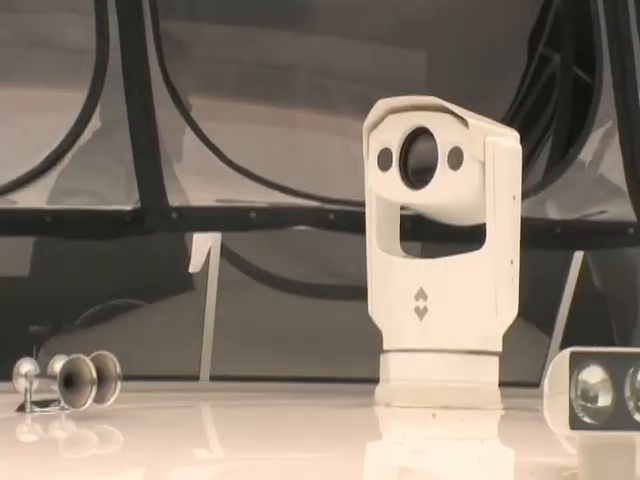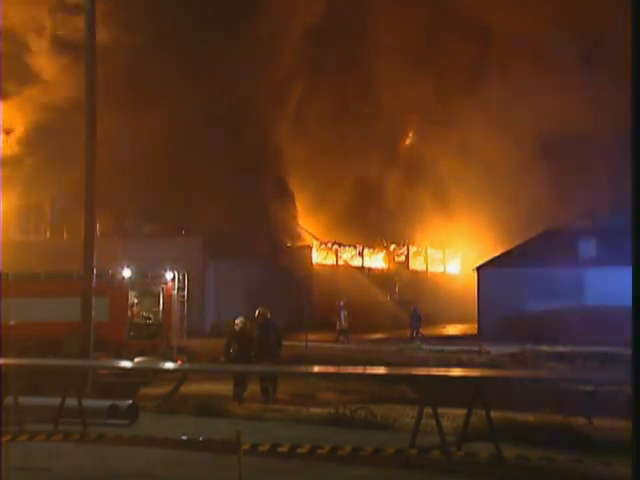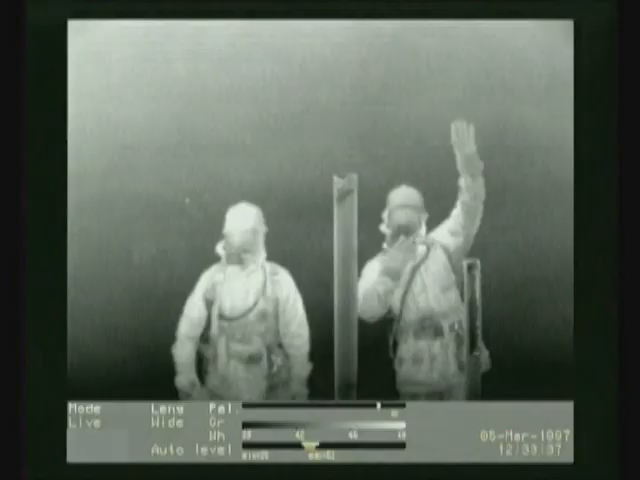In maritime environments, thermal imaging can help captains to navigate in the darkest of nights. Thermal imaging can pick up small objects that are not detected by radar but can damage a vessel severely. In firefighting, thermal imaging cameras can save lives by locating people caught in heavy smoke.